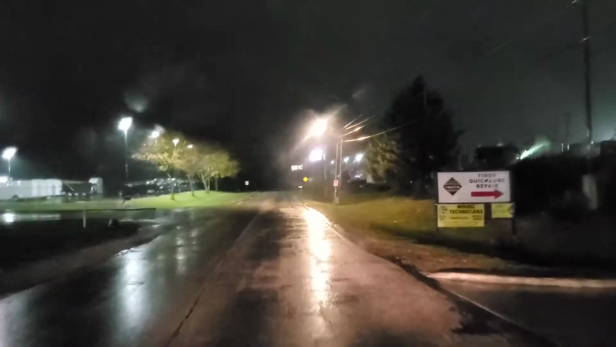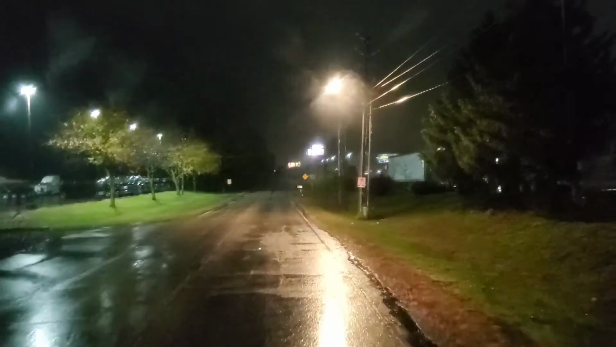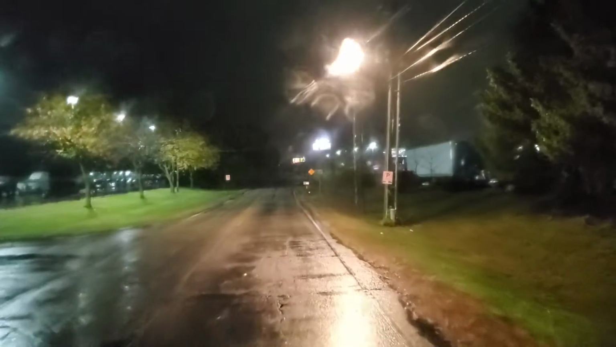It's basically saying that there's a problem that's going to cause immediate damage to the engine, and so it starts flashing. And what that flashing is, it's a countdown of 30 seconds before the engine actually shuts down.